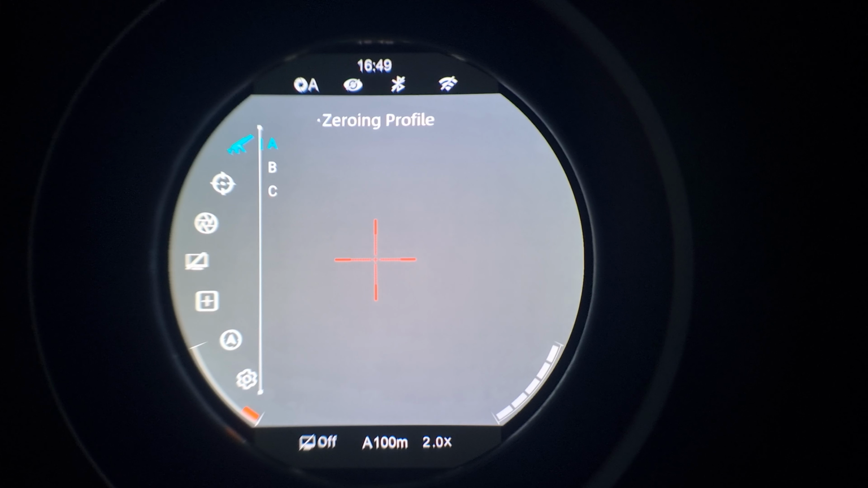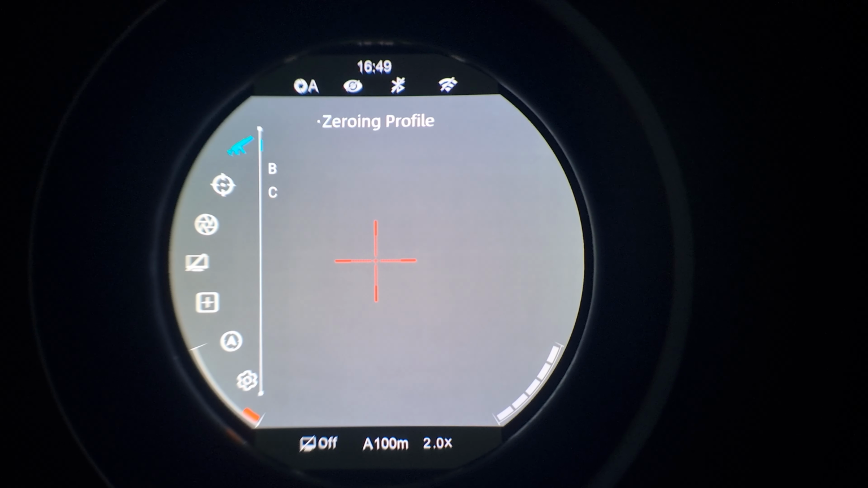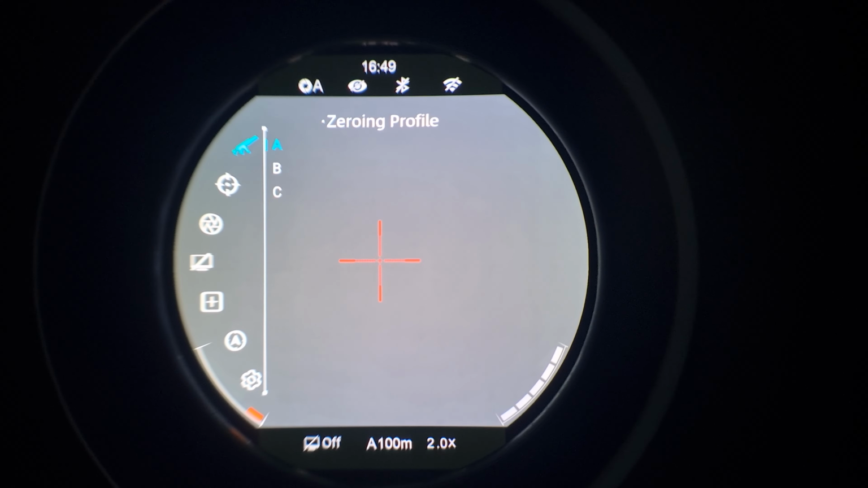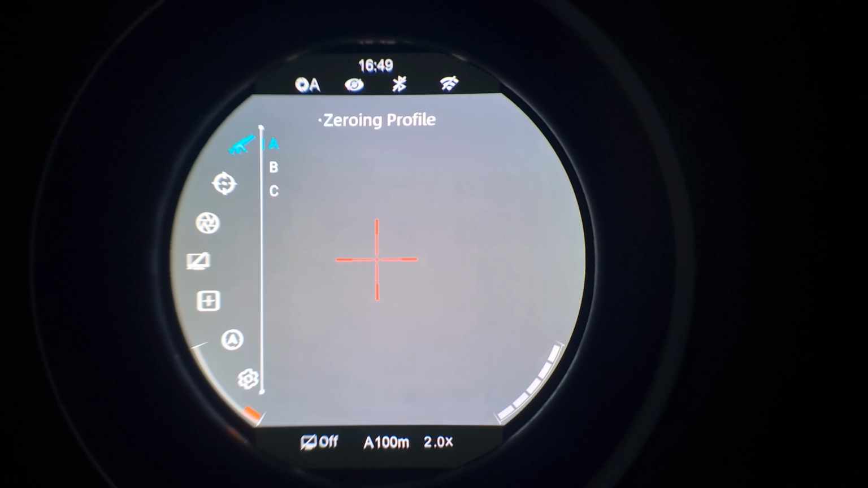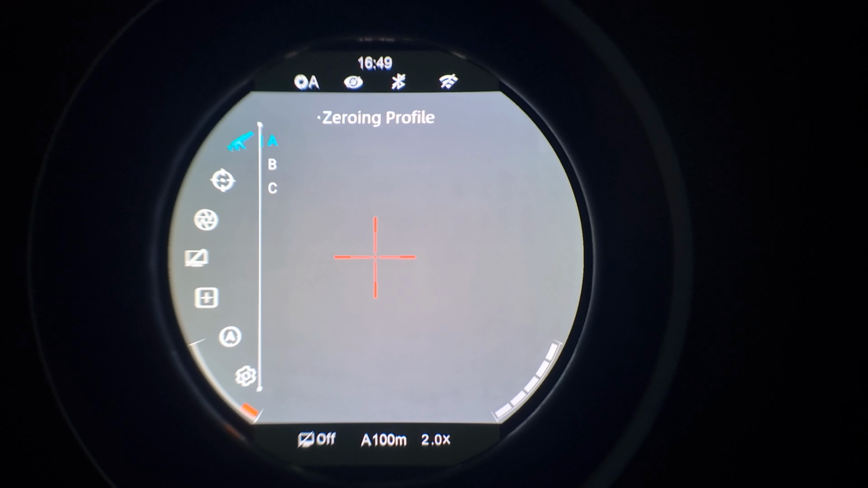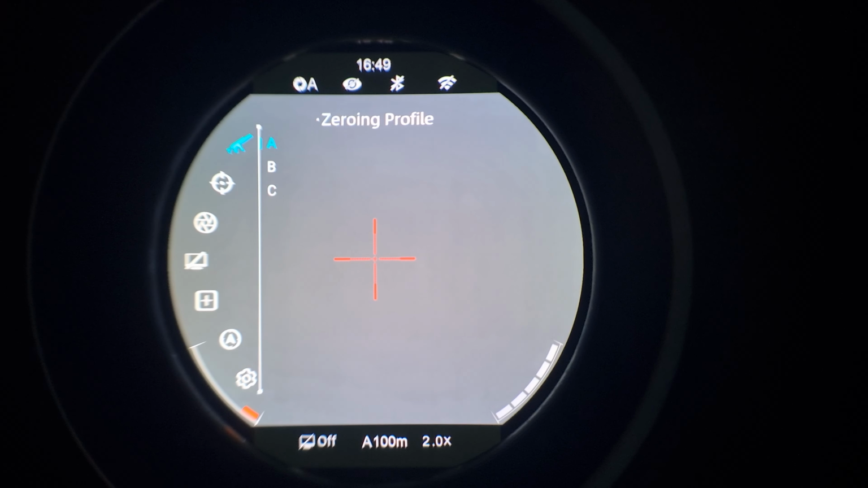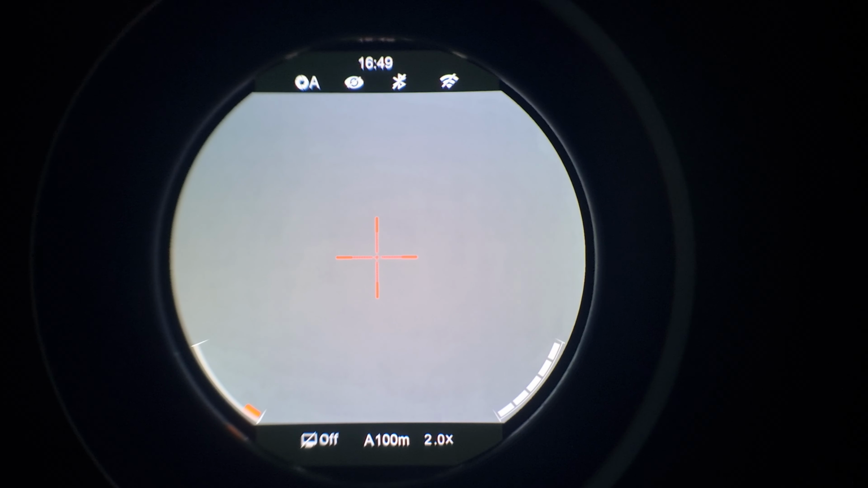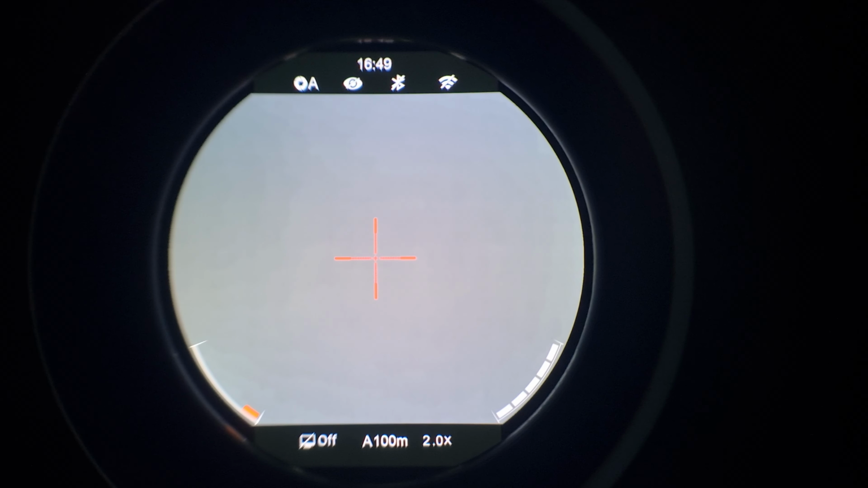It's pretty much the same when you want to zero them. You can just change your different firearms, whatnot, and you do the one-shot zero. That works. I've used that to sight this in, and it has worked well. I did a video on that with the TH50 version 2. It's pretty much identical to do. But that's sort of what the screen and the menus look like.